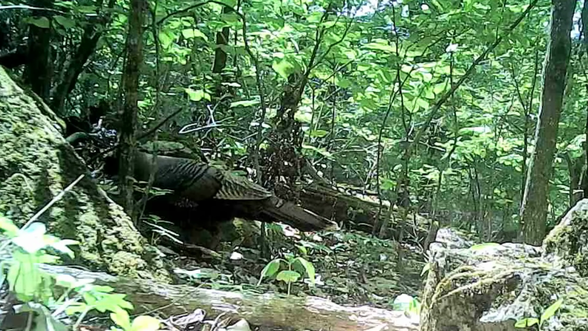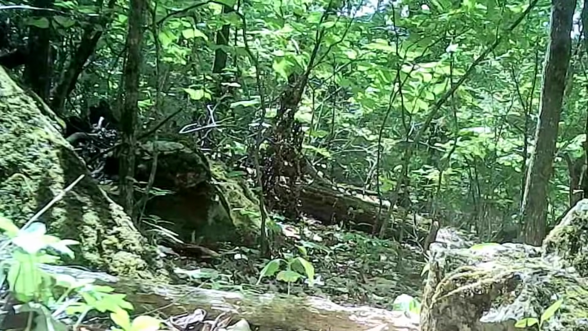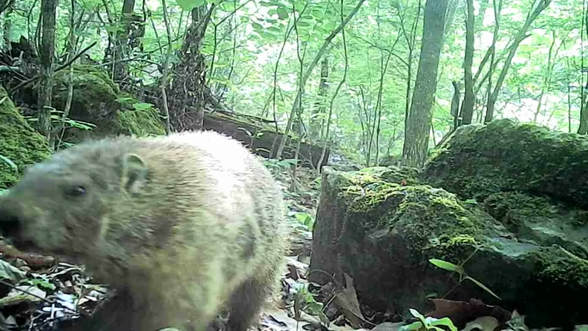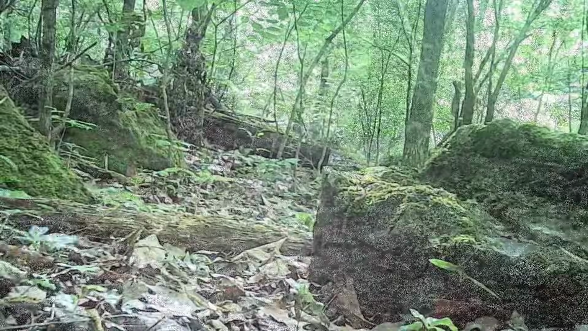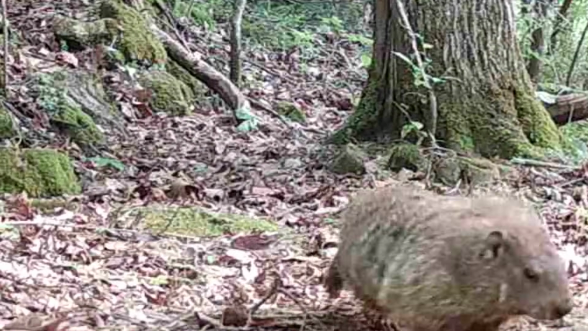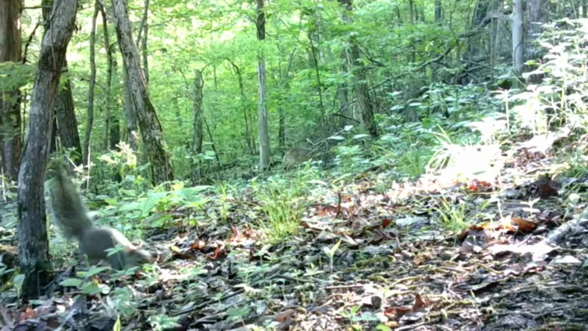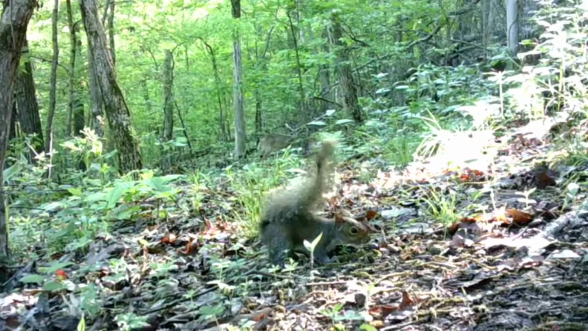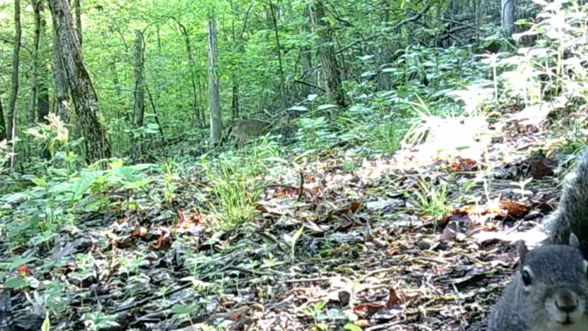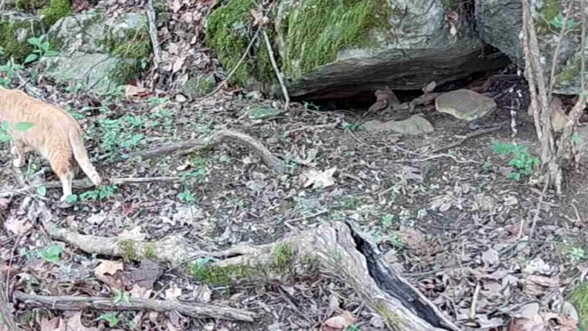And there's a turkey. He don't like the camera. And there's old Dirty Dan. He's moving through. There he is again. Moving out. And up on the trail, the little squirrels are playing. I went on checking out the camera, look at it. And there's old son of Yaller moving through.